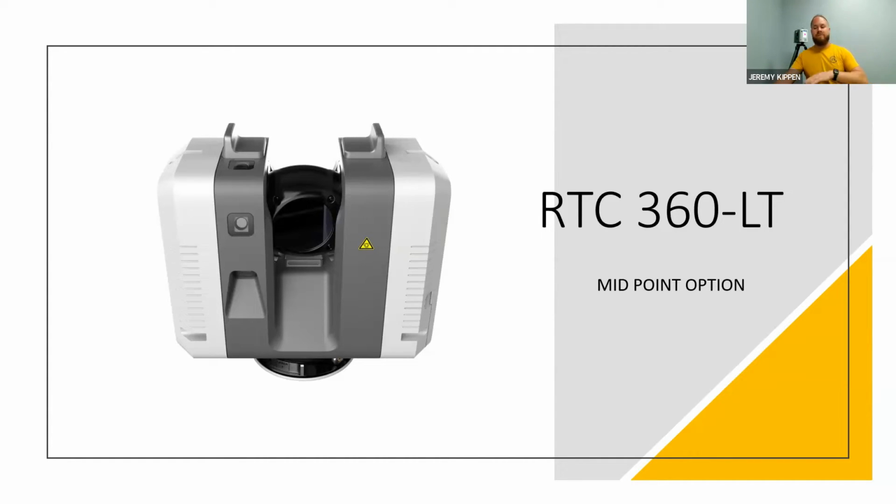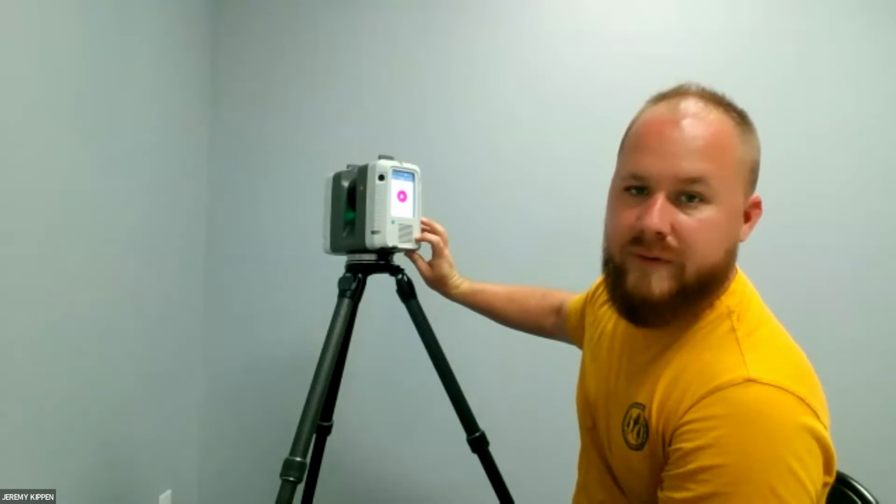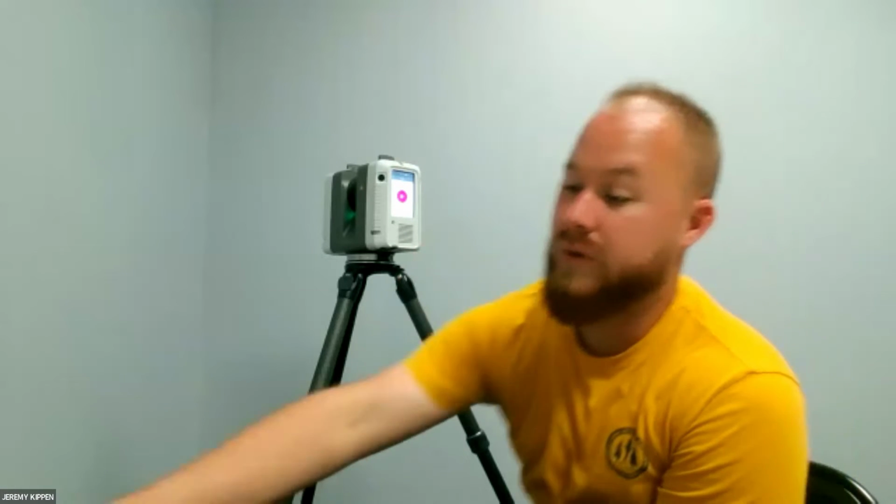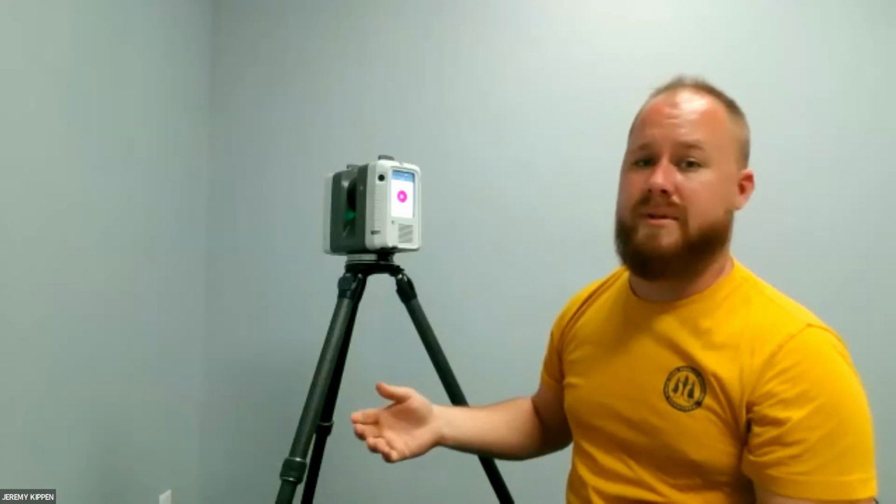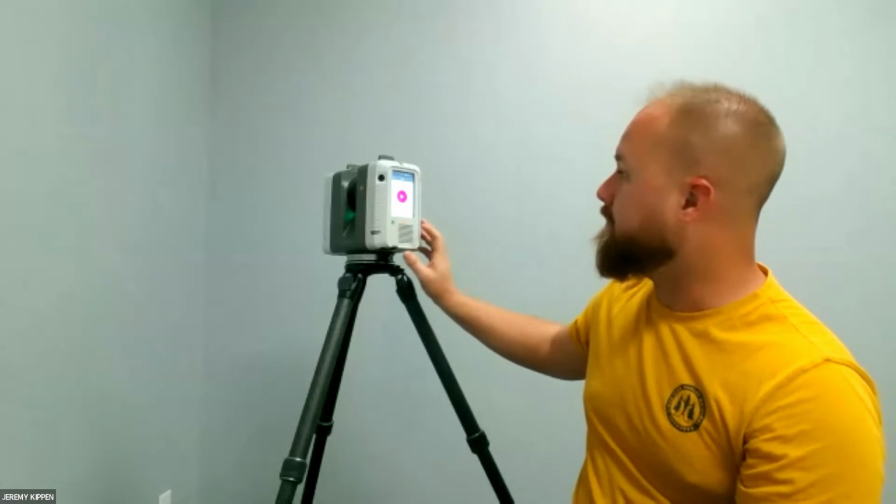And so I've had slight technical difficulties today. The application and my phone are not wanting to communicate with the RTC360, but I'm actually going to pull this over here. Let me move my chair out of the way. And so a lot of you, it's going to be very difficult to see, but on here we have an onboard screen where you have the option to remote control it with, say, your phone in Cyclone Field 360, or if you're unable to do that for some environmental reason, you can control everything from your scanner right here.